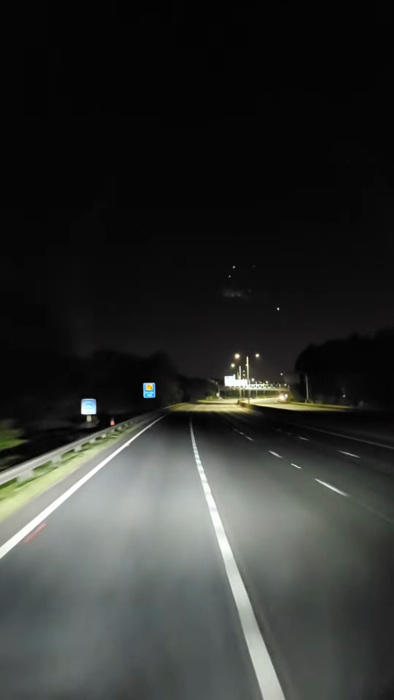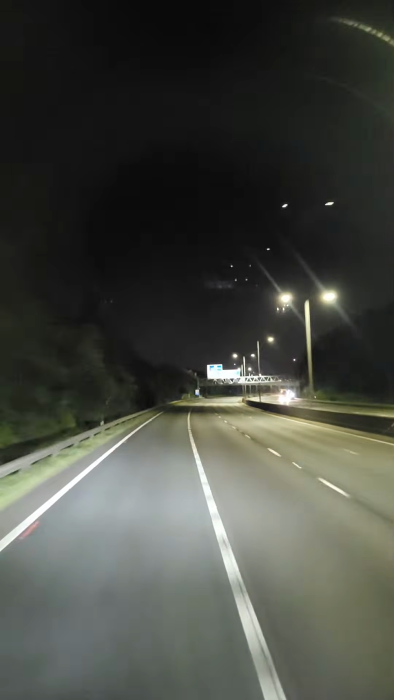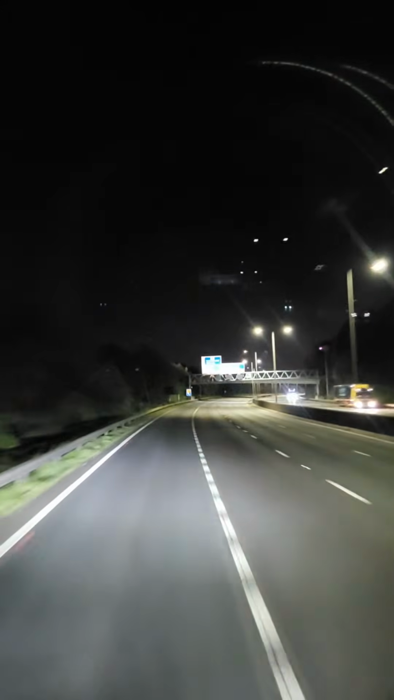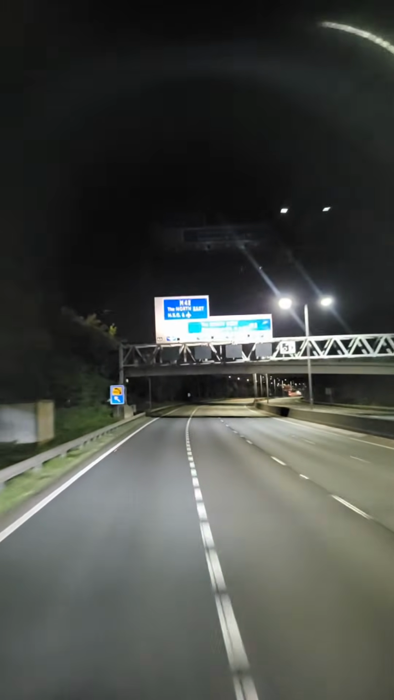The time here in the UK is 58 minutes past midnight, so almost 1 o'clock in the morning. And I'm about to exit the M5 motorway and get on the M42.